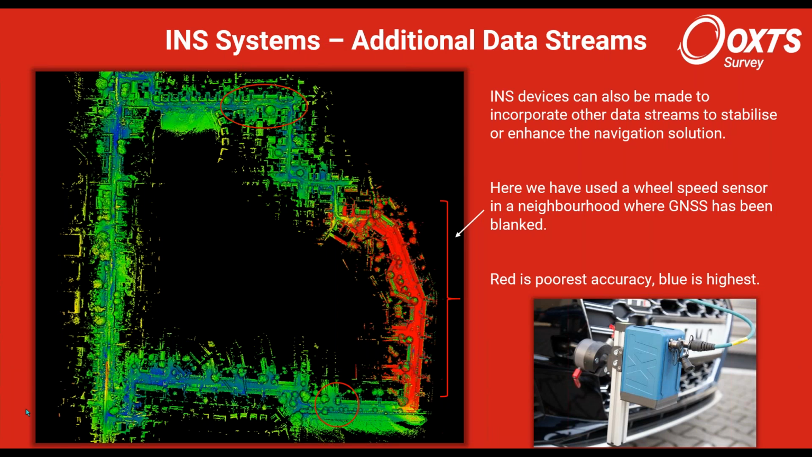There are additional data streams. We won't talk about LiDAR SLAM, but there's a significant one where you could input, even into the INS data processing, data from an algorithm that's processing the actual LiDAR view itself to stabilize position.